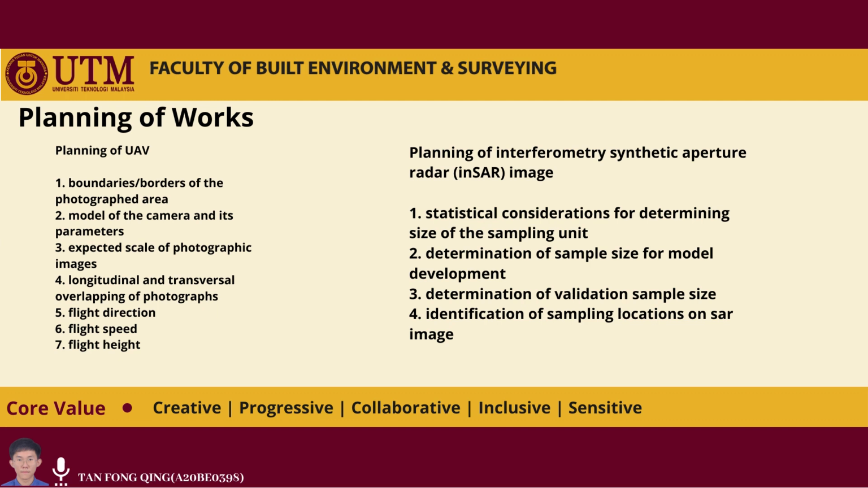And for the next one, flight speed. Flight speed can be affected by wind speed, and different region has different wind speed, so we have to determine the wind speed and the flight speed of UAV before the UAV flight.